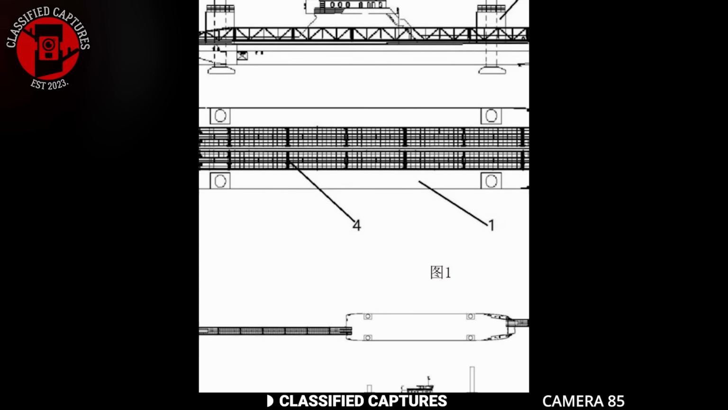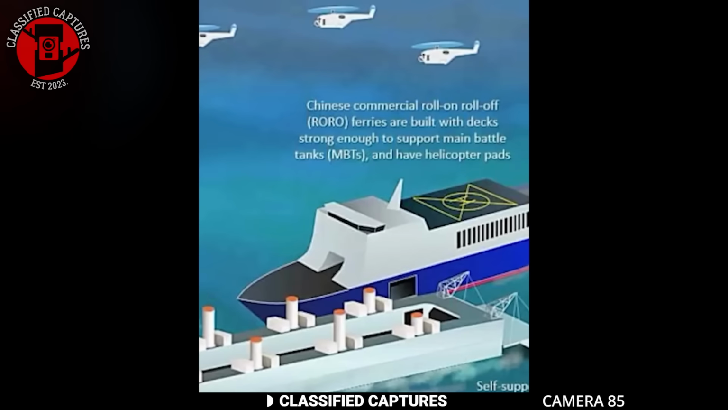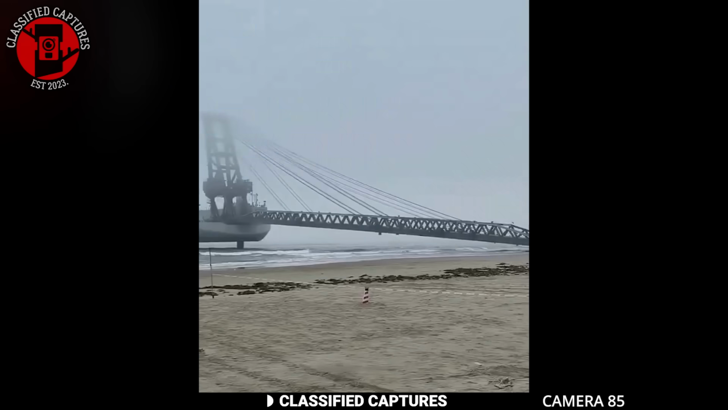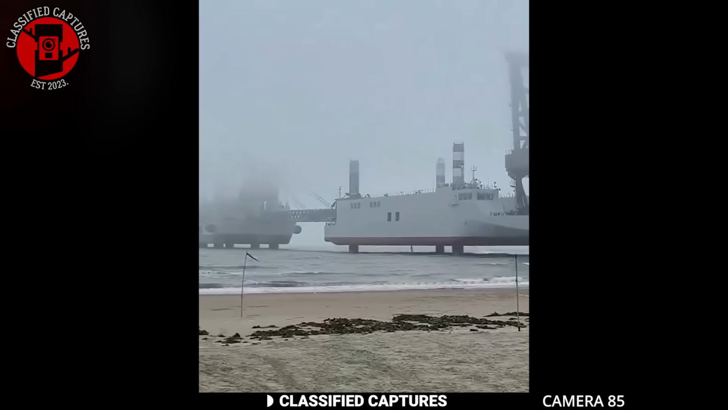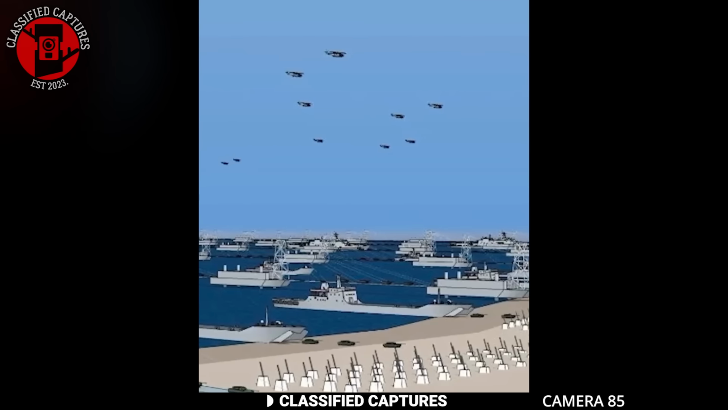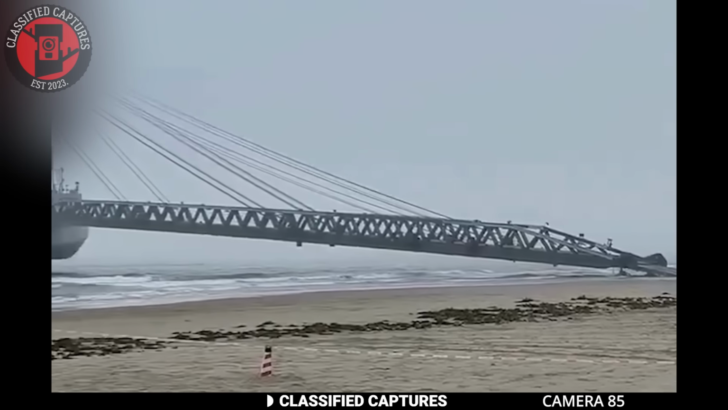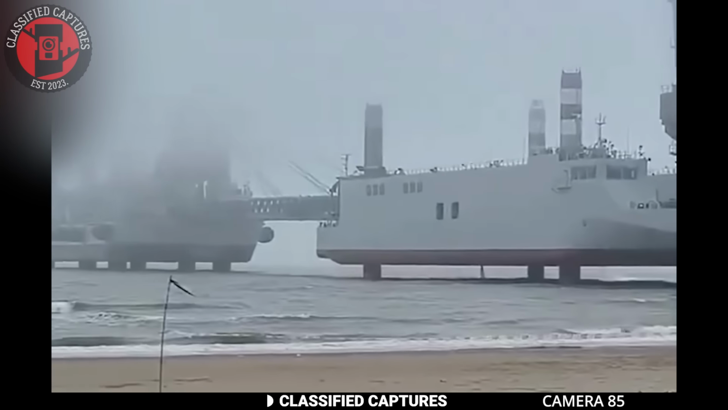The idea is simple. Instead of fighting their way through fortified beaches, Chinese forces could roll right onto Taiwan's coastline in a surprise move. But here's the catch. These barges are big, slow, and completely exposed. Without air and naval dominance, they'd be sitting ducks. So if these things ever start moving en masse, it would mean China is confident they control the skies and seas. And if we know anything about China, there's nothing they can't do. At least, we're yet to see something they can't do.